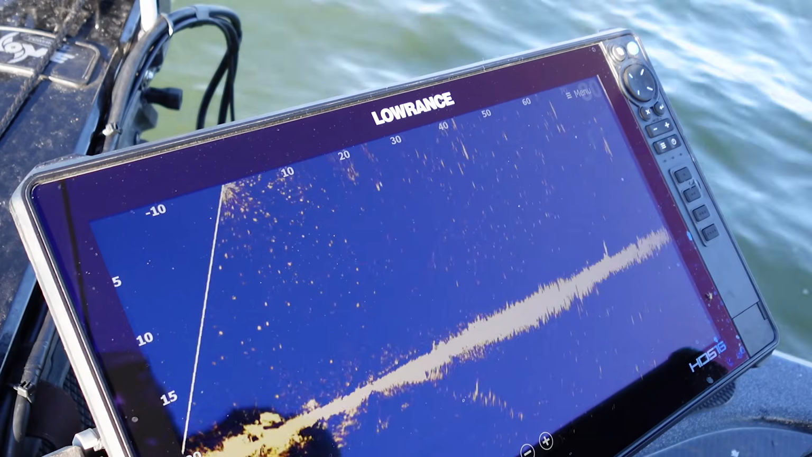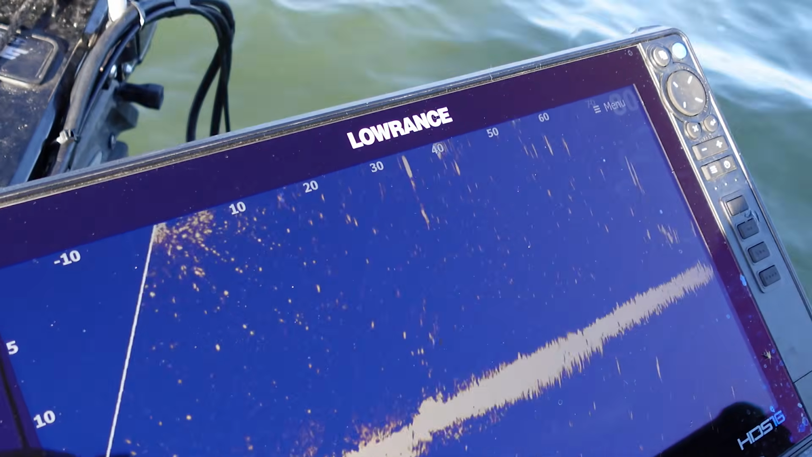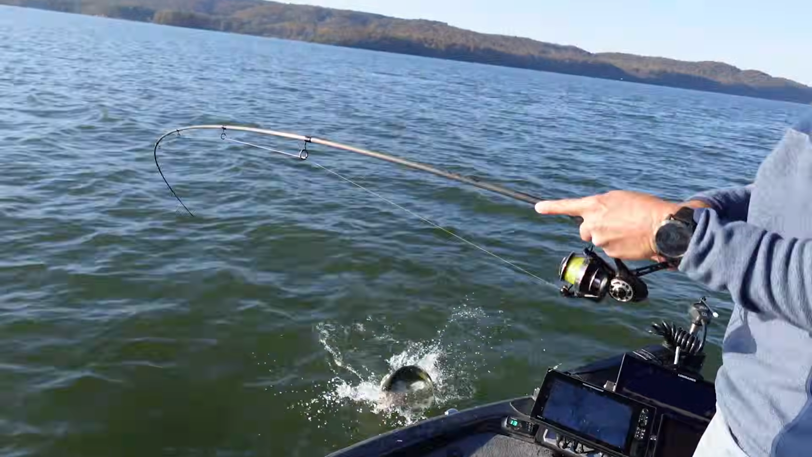All right, so there's a fish right there around 40 feet. We're gonna throw it out there. That fish is really close to the surface, so I'm actually gonna try and work my bait. Golly, dude. I think we found the biters.